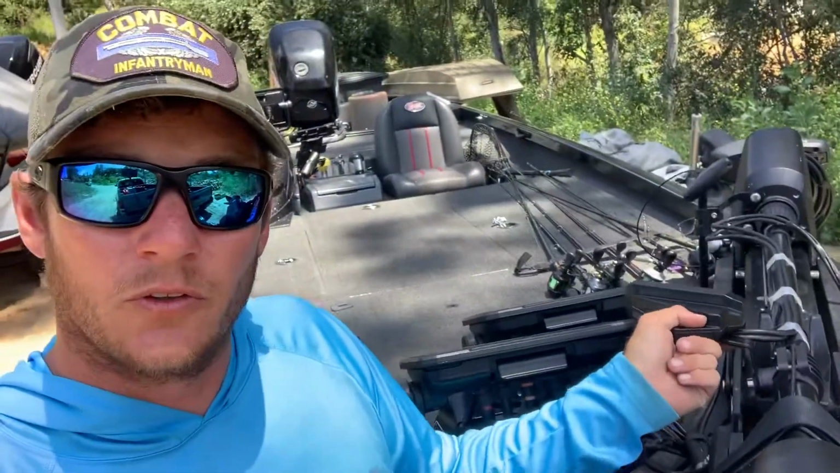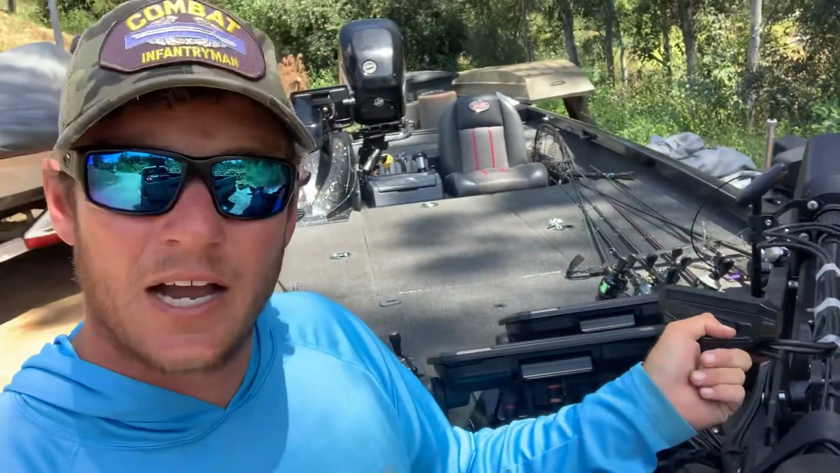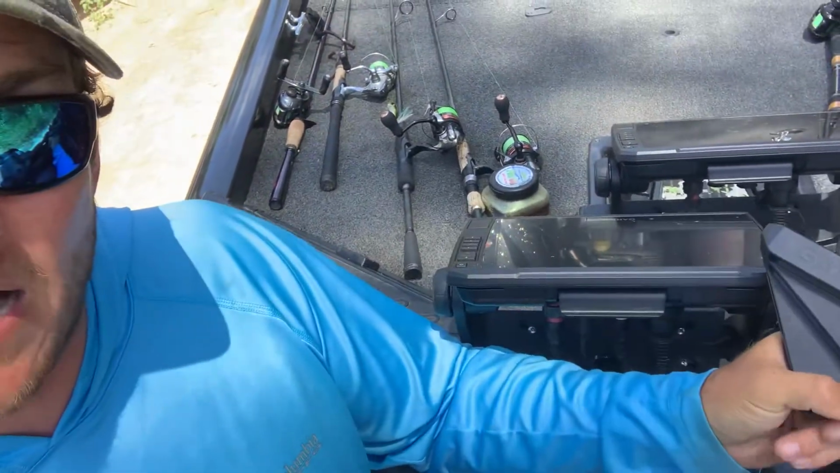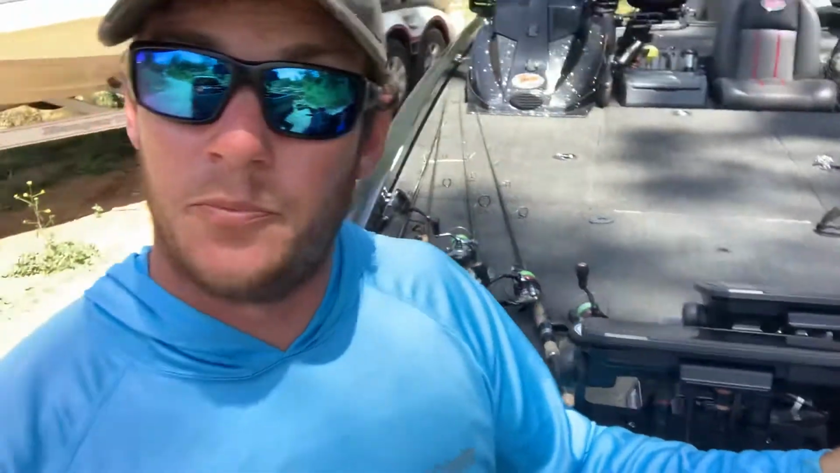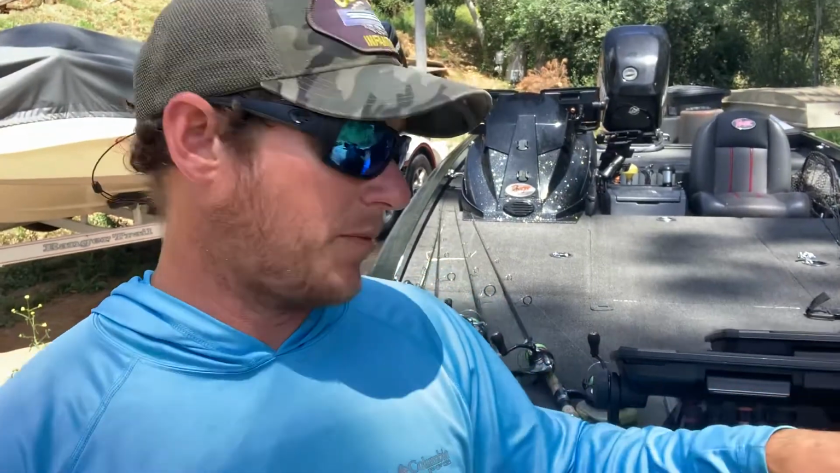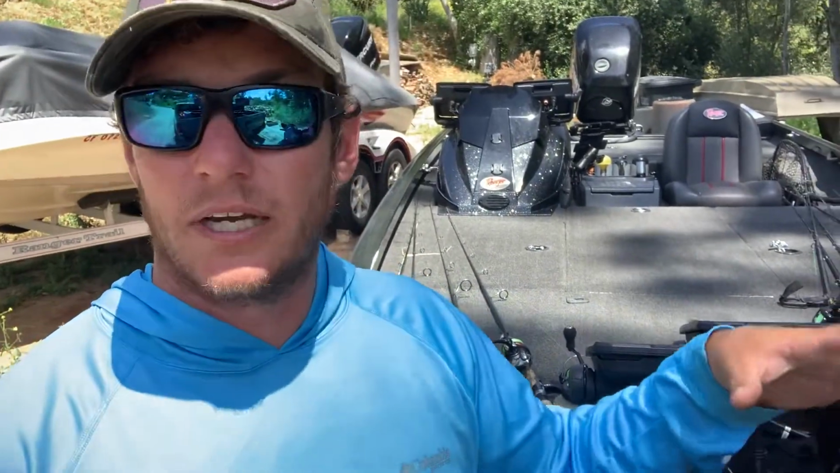Look at the play, how much it wiggles. Look at this. Gets in the way of my graphs. The Summit Mount didn't do that. When I put the Summit Mount on here, it's closer to the shaft. Doesn't get in the way of my graphs. I know that's not a design issue. That's not like a big issue, but for me it is.